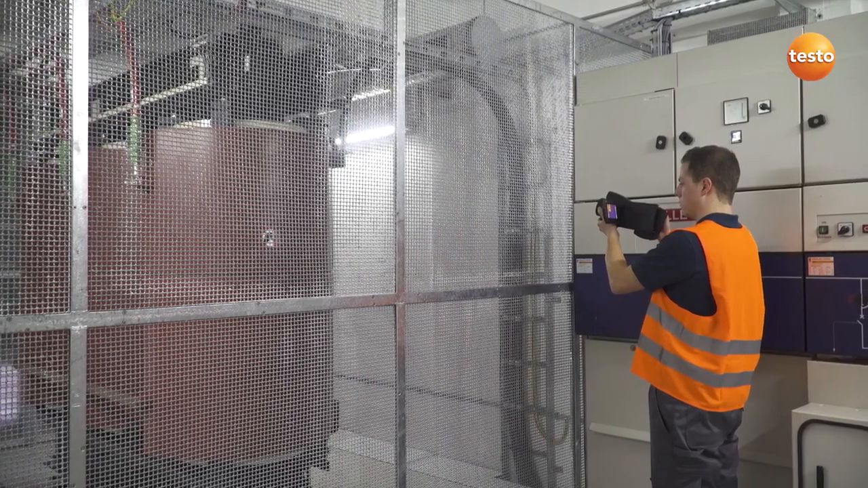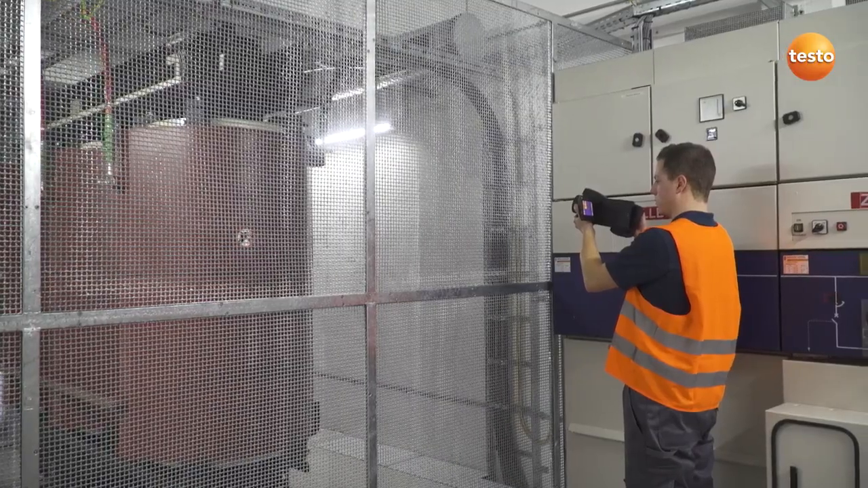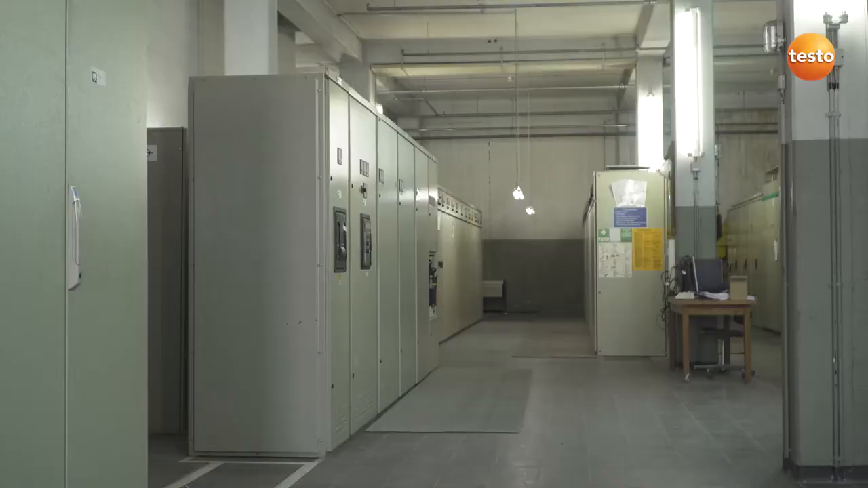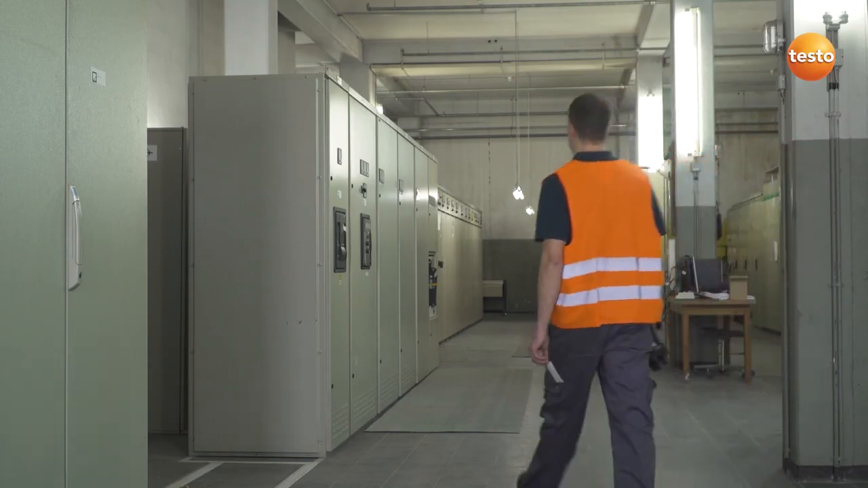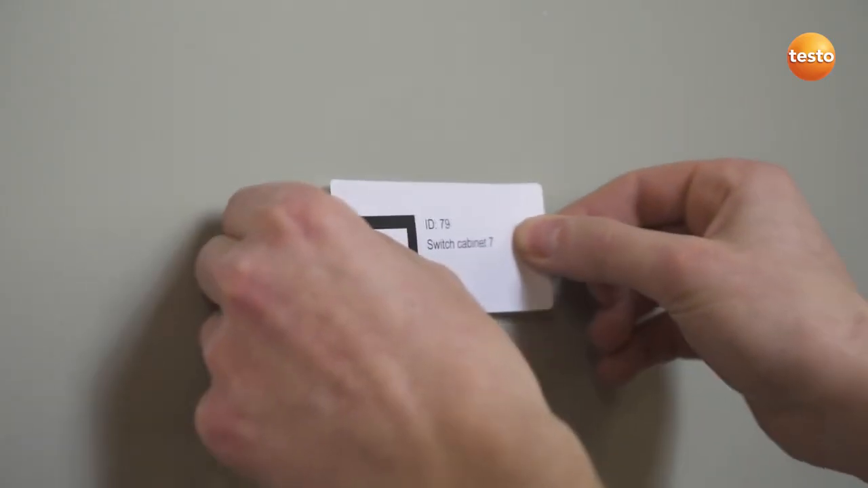We then check the connections and insulation of this transformer. All in order here. A big challenge in inspections in industrial surroundings are the many identical measurement objects, which result in equally identical thermal images.